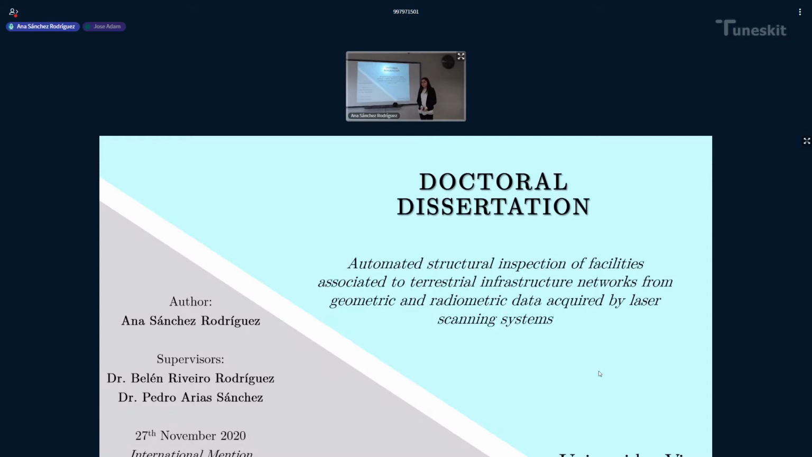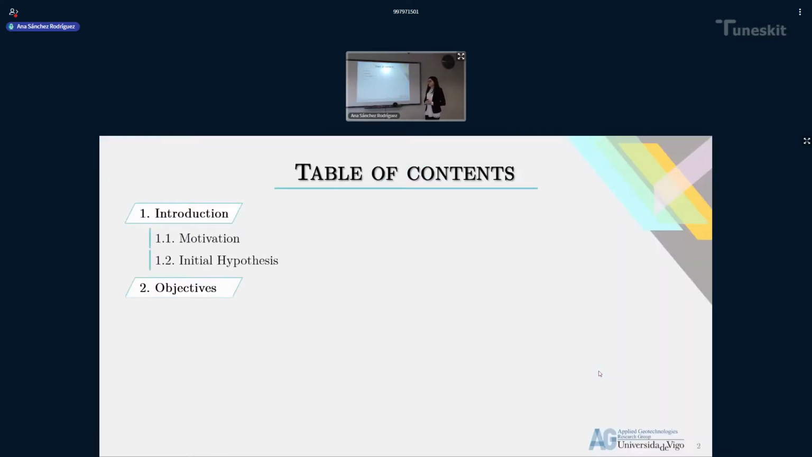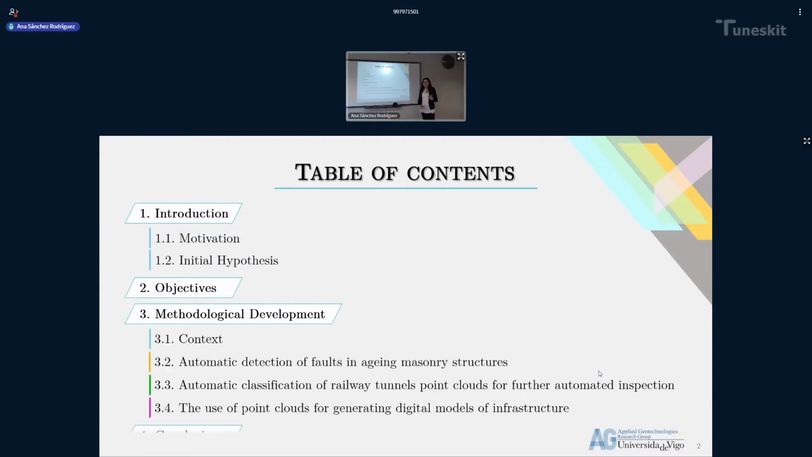Well, with the permission of the tribunal, I will start now with the presentation of my doctoral dissertation entitled Automated Structural Inspection of Facilities Associated to Terrestrial Infrastructures Networks from Geometric and Radiometric Data Acquired by Laser Scanning Systems. I will start first making a summary of the parts. It is divided in 4 main parts, starting with an introduction and its main objectives, following by the methodological development, in which the papers, the publications of this thesis are going to be presented, and ending with the conclusions.